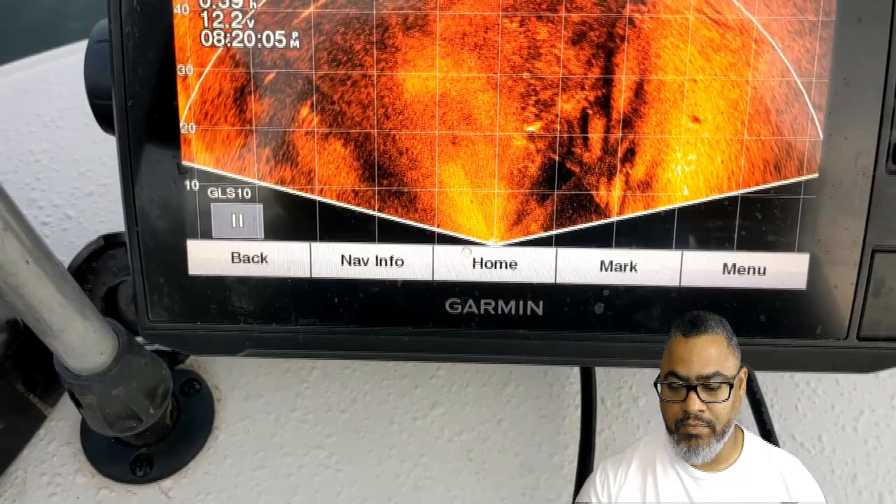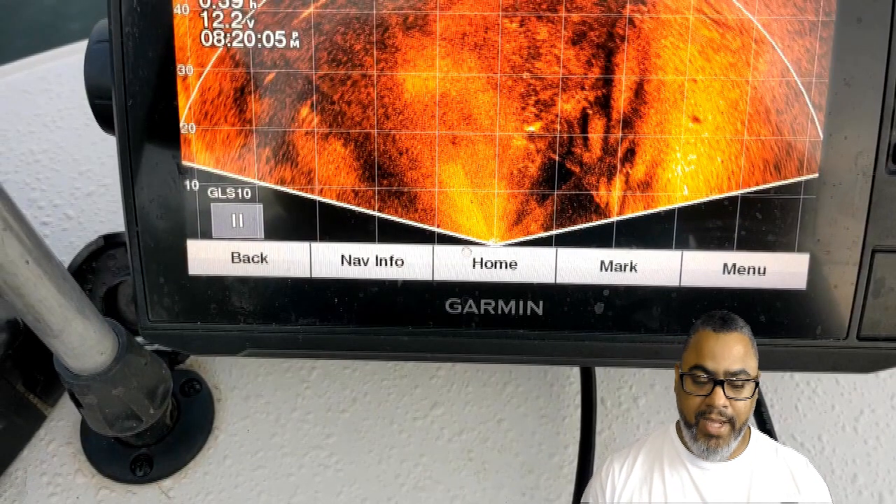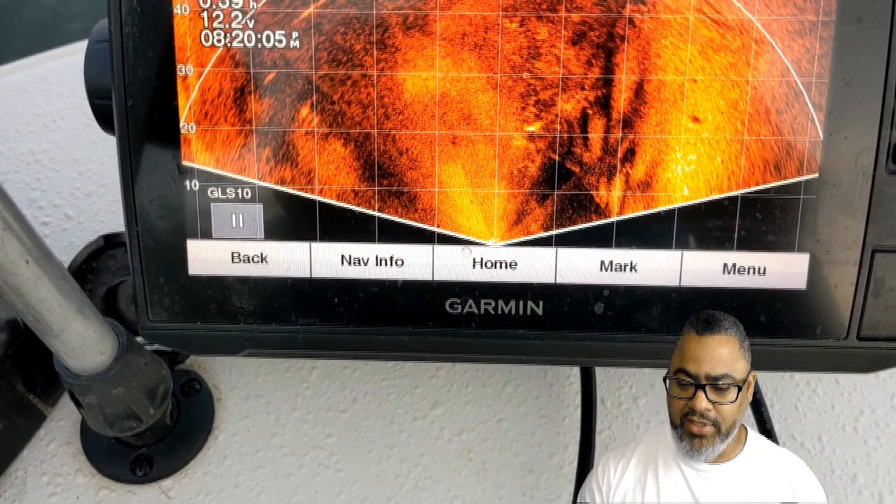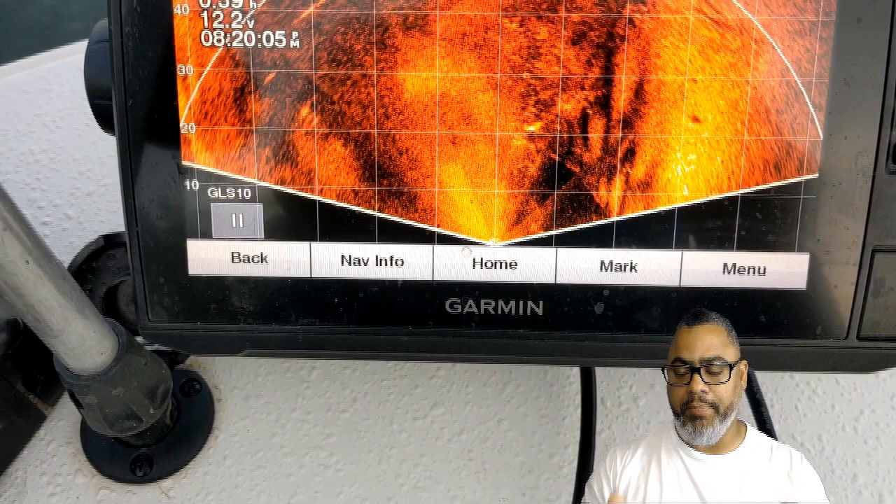What's up, y'all? So, as I said before, follow the bank line. Find structure and cover using your side imaging. If you have Live Scope, use that Live Scope perspective mode to hone in on that particular location on that brush pile and set up on it exactly how you want to fish it.